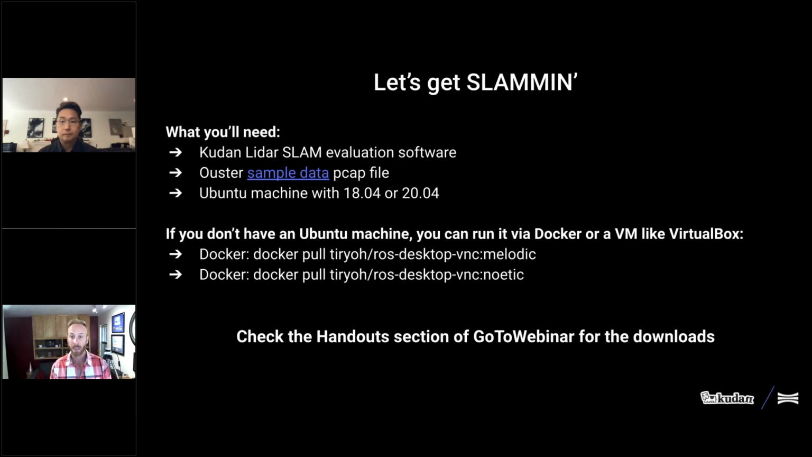You'll also need an Ubuntu machine running either 18.04 or 20.04. If you're running 18.04, you'll be using everything that says ROS Melodic. If you're using 20.04, you'll be using ROS Noetic, and that's what I'm going to be using today.